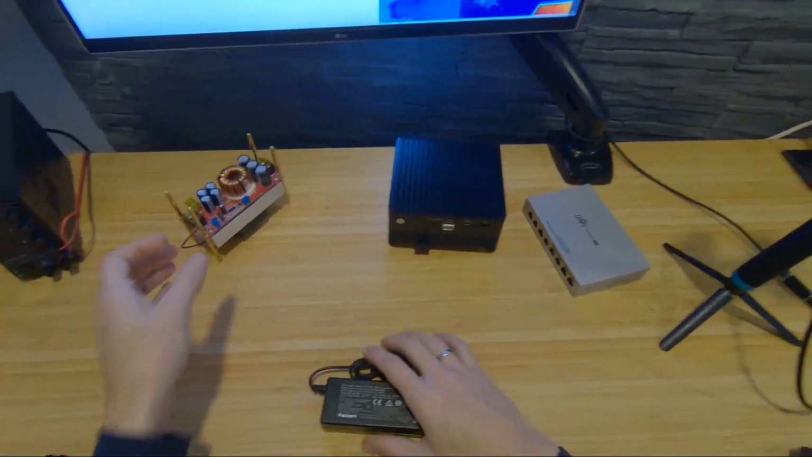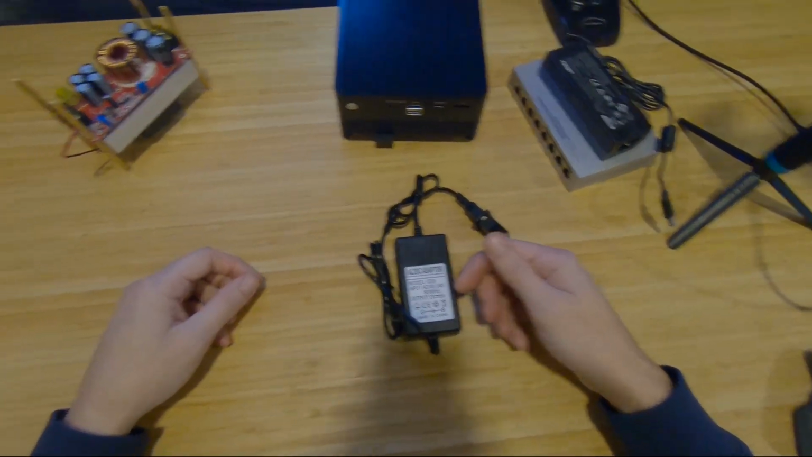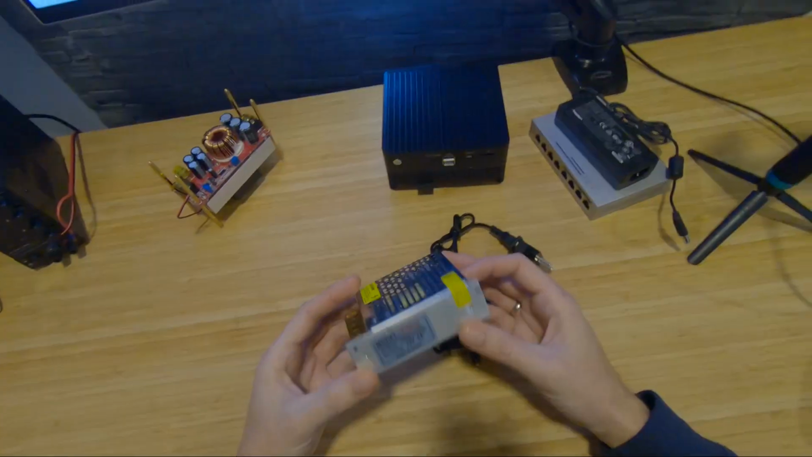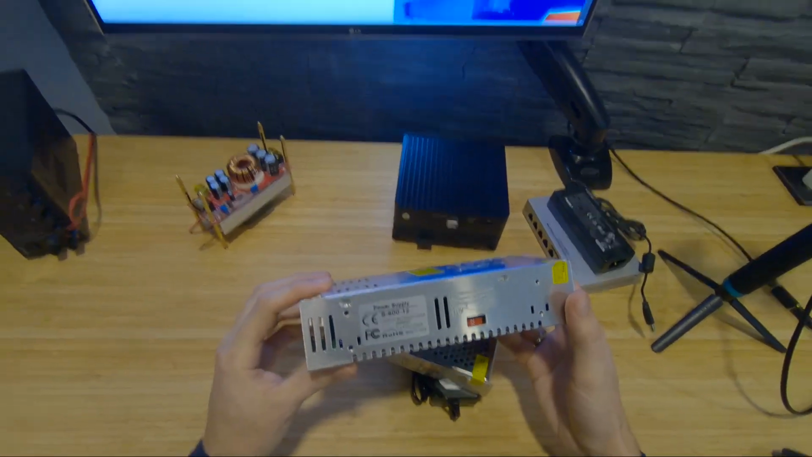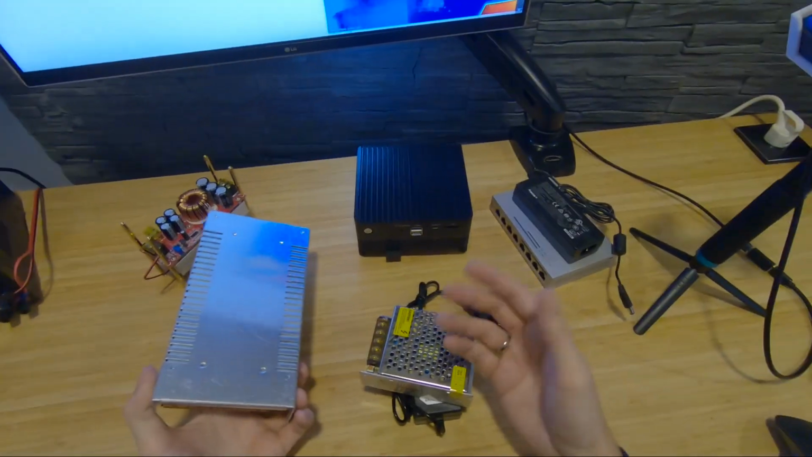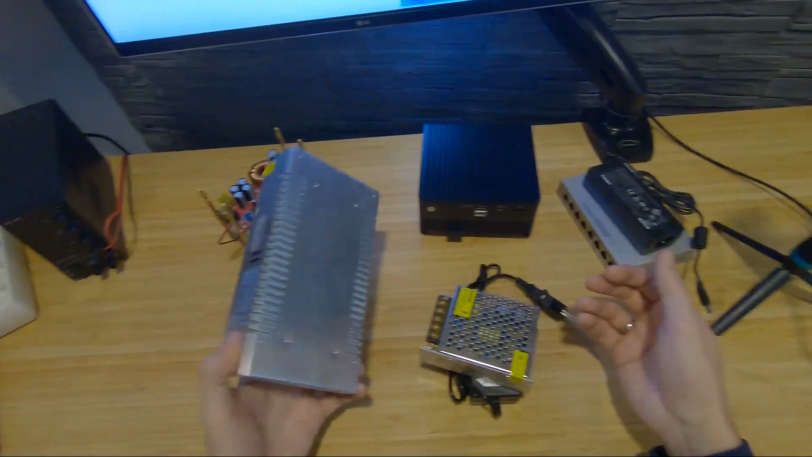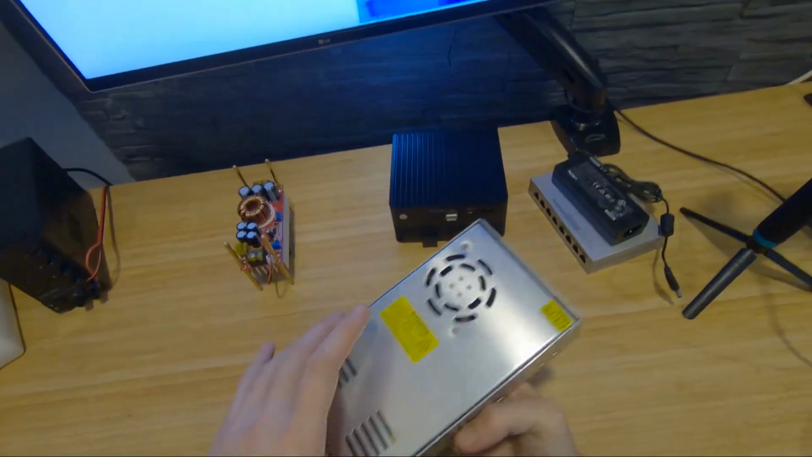Because all of us have a 12 volt, 3 amp or 5 amp, or even beefier, power supply. This is a 50 amp 12 volt power supply. So in that kind of case, we can just power up our gear with this together, and it's going to be up again.